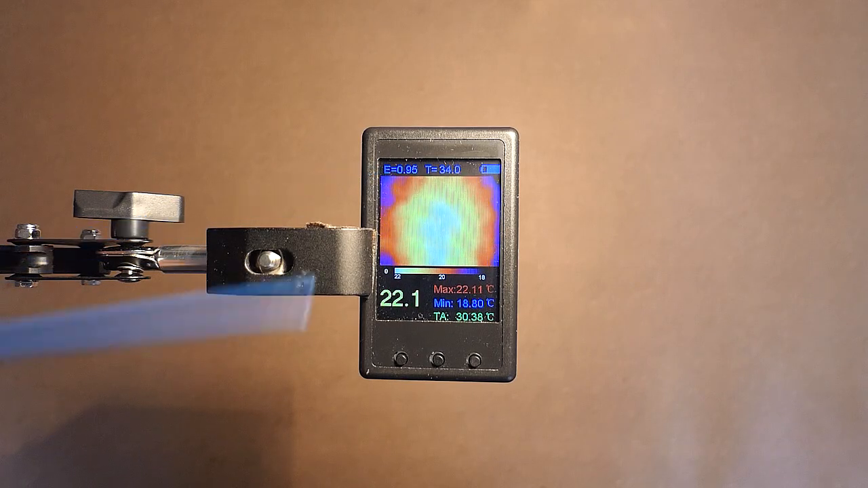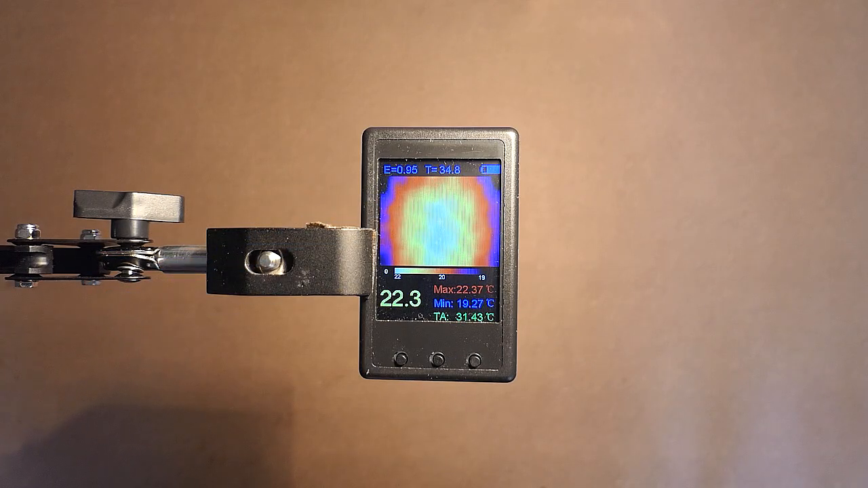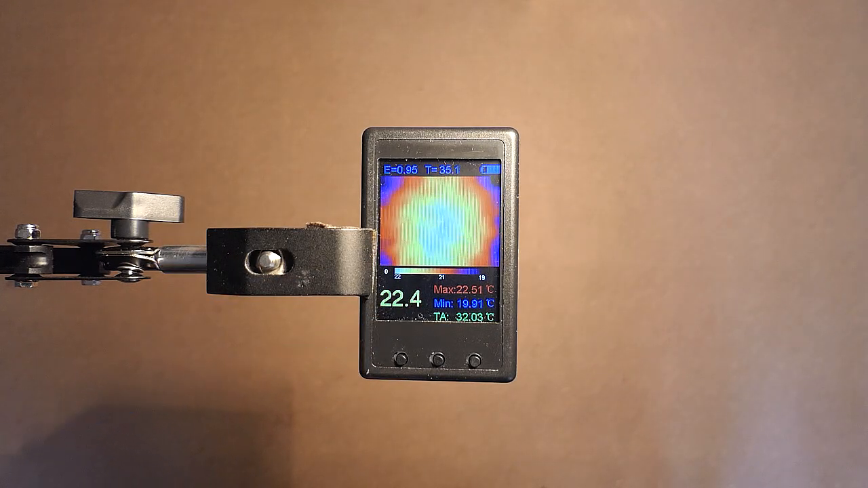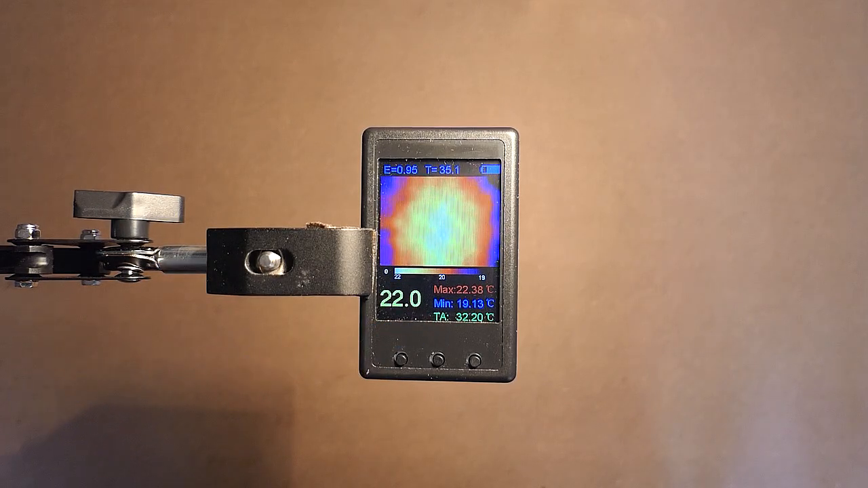This is emissivity and it's adjustable from the menu. As to this parameter, I've seen almost all the reviews on YouTube and there is still no certain information about it. This is the temperature of the center of the screen. This is the maximum temperature, the minimum temperature, and about this parameter some users say that this is the ambient temperature and other people say that it's average temperature, but in fact this is the temperature of the image sensor.